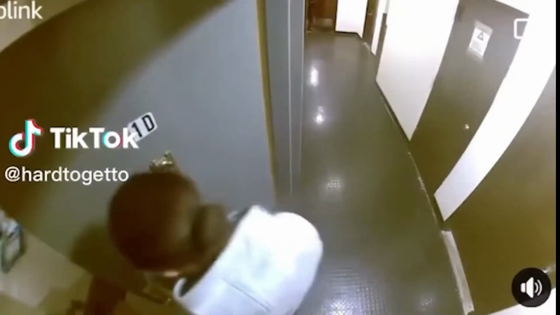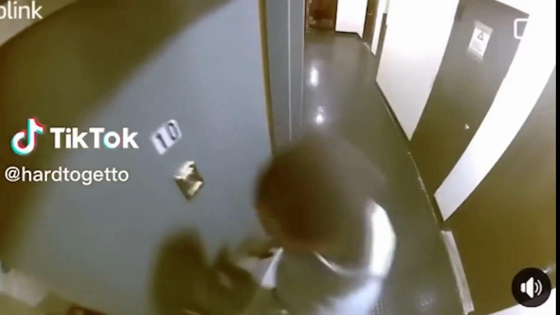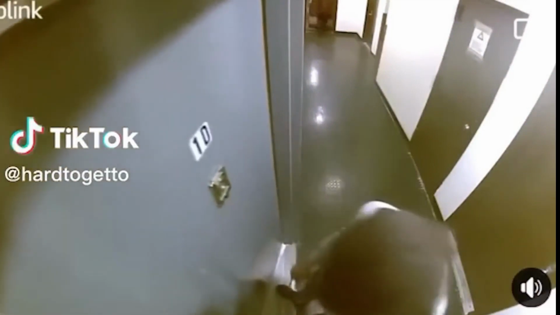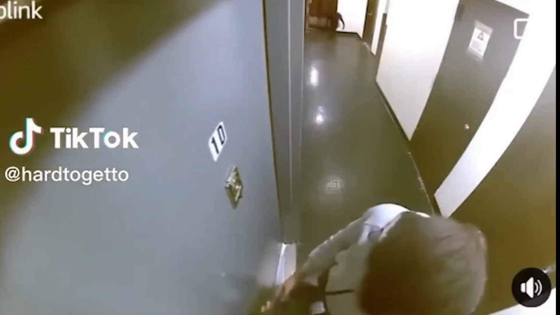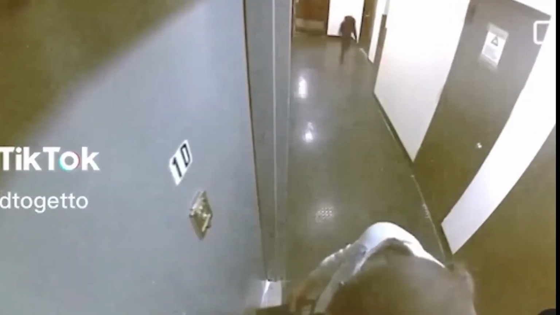This video was shared on a TikTok account by a user named Hard to Ghetto. It's a security camera recording where we see a student closing his dorm room. While the student is trying to shut the door, something unusual happens at the far end of the hallway. A small figure suddenly appears.